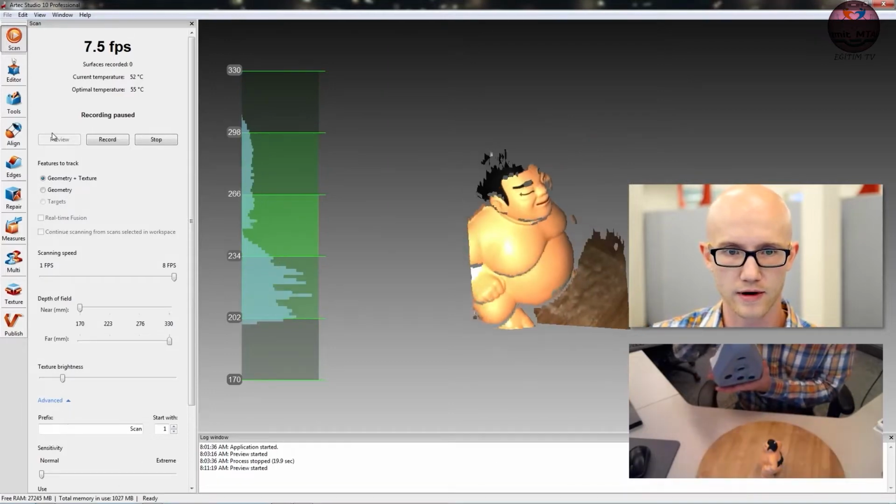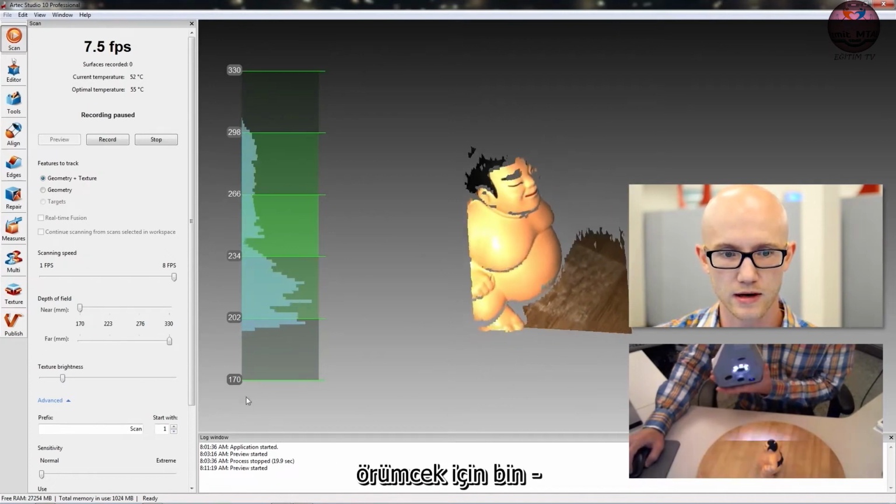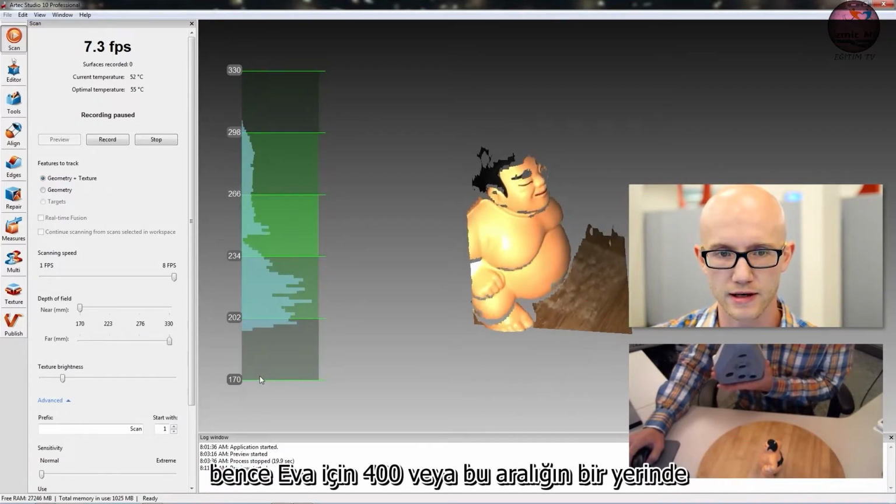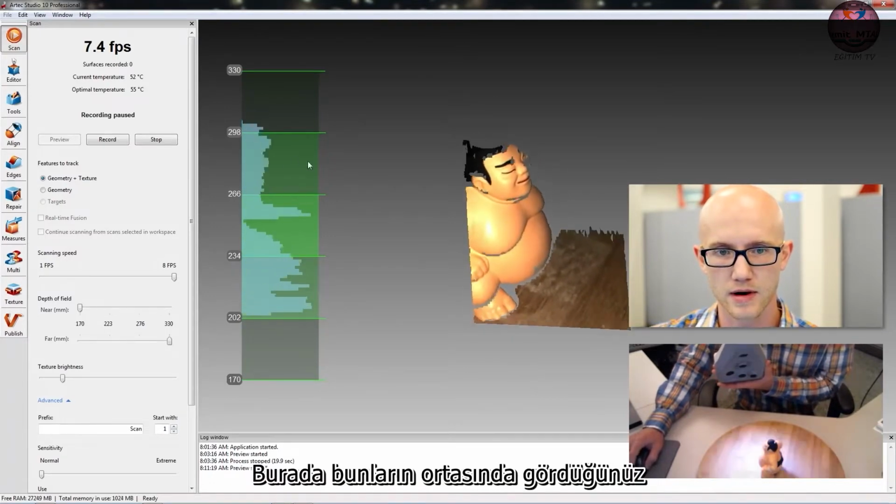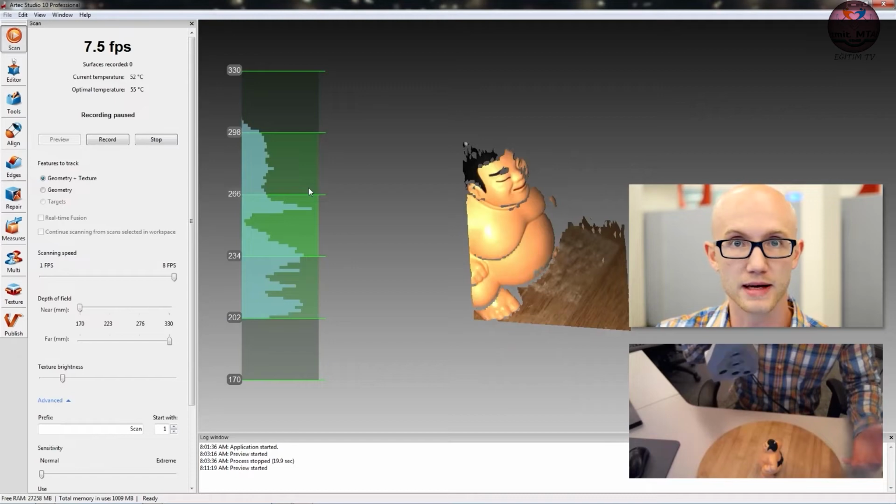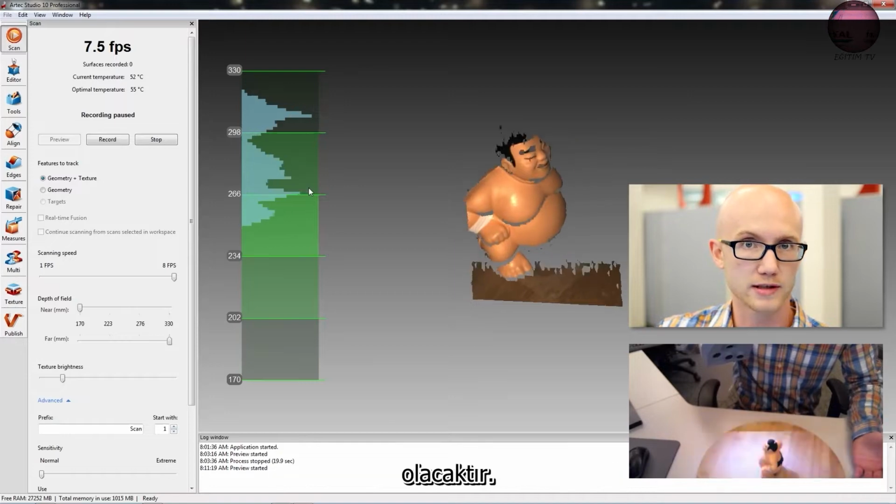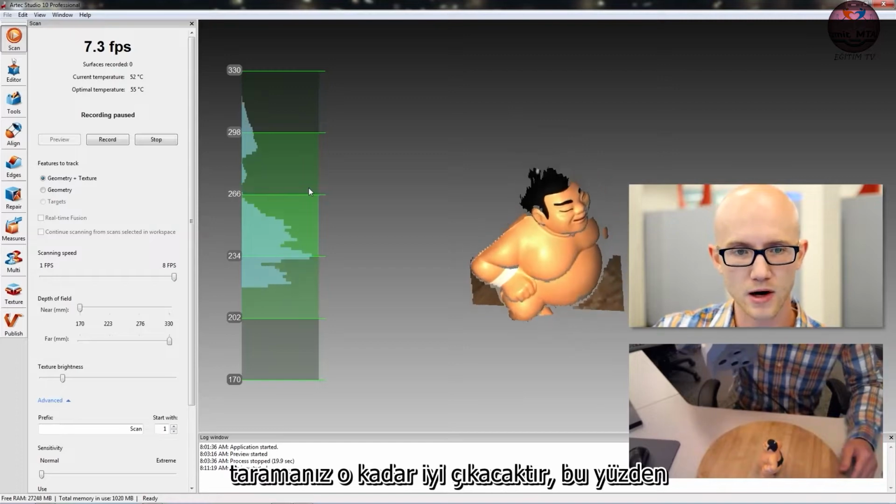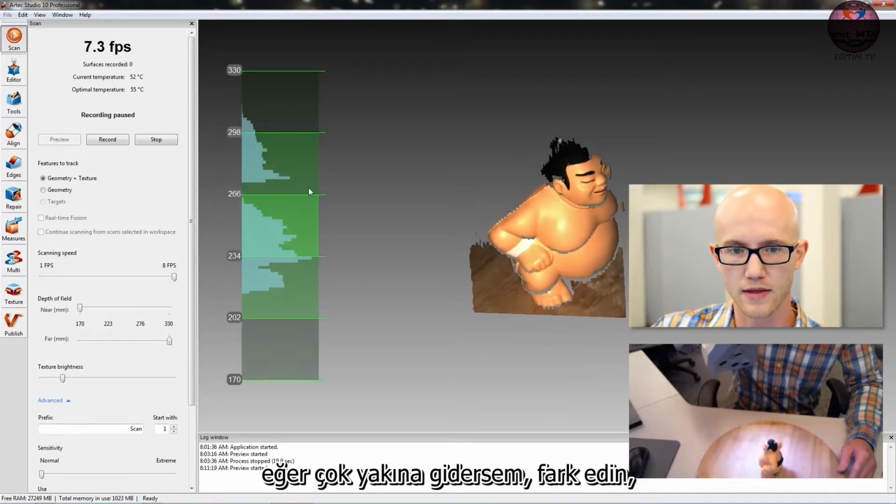If you look over here on the left-hand side of the screen, you've got this bar that shows 330 to 170 for the Spider. It's 1,000 to I think 400 or somewhere in that range for the EVA. You want to keep the majority of this waveform that you're seeing here in the middle of these 3 center bars. That is going to give you the best scanning results. That's the optimal range. The further you are from your object, the more noise there will be. The closer, the better your scan will come out. So try to keep that distance meter mid to low on that meter there.